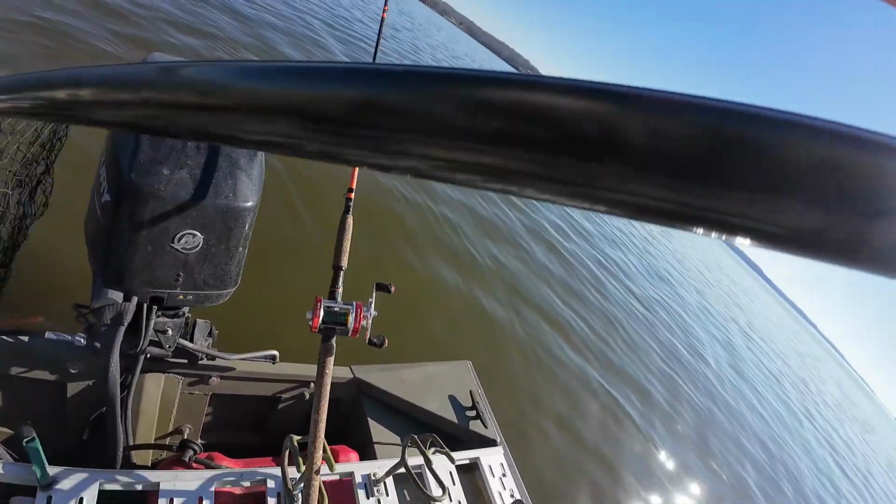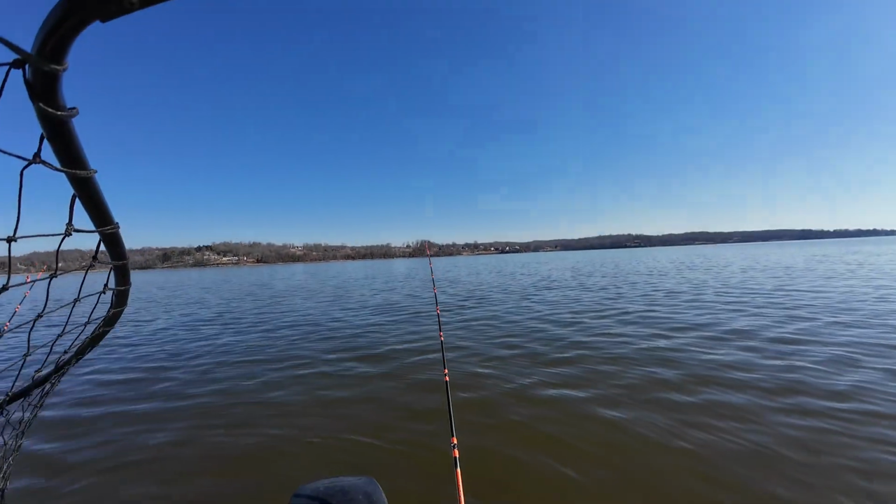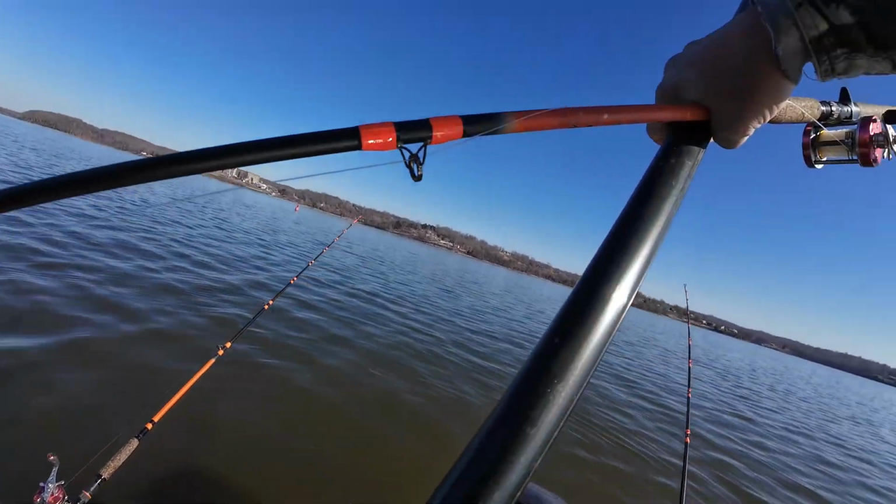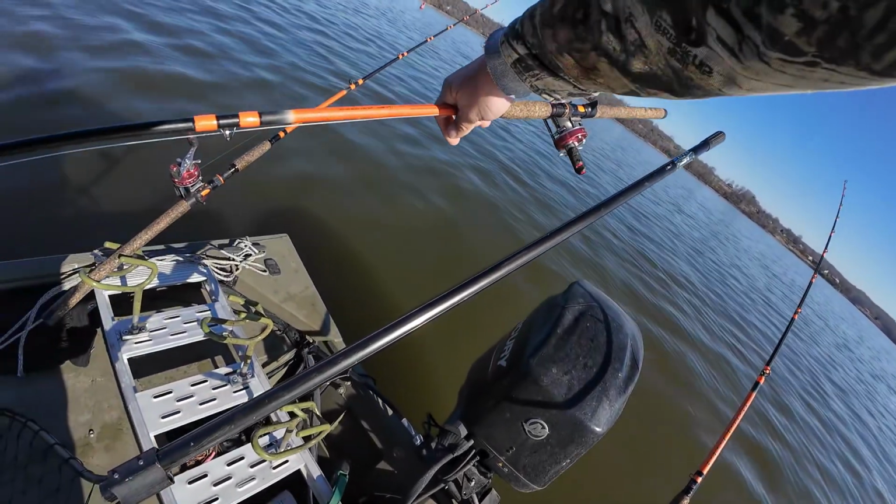That fish will go 20, 25. I gotta get this other fish in. Maybe even 30, that's a good fish. I did not think he was that big.